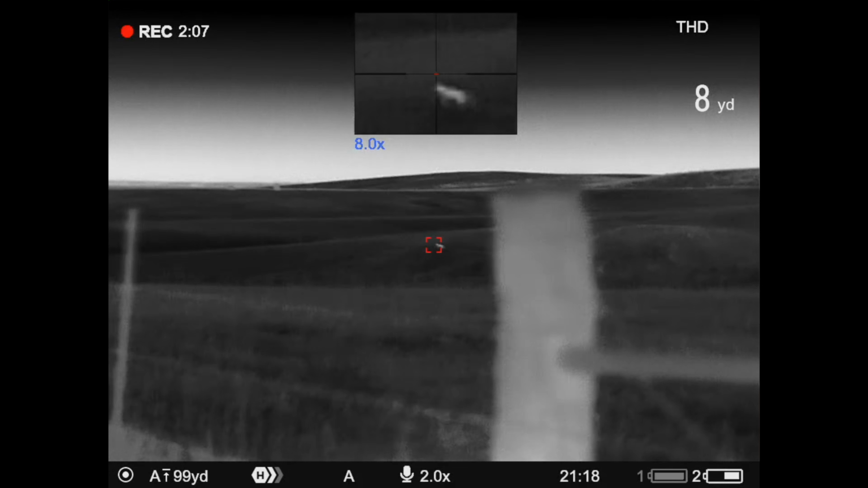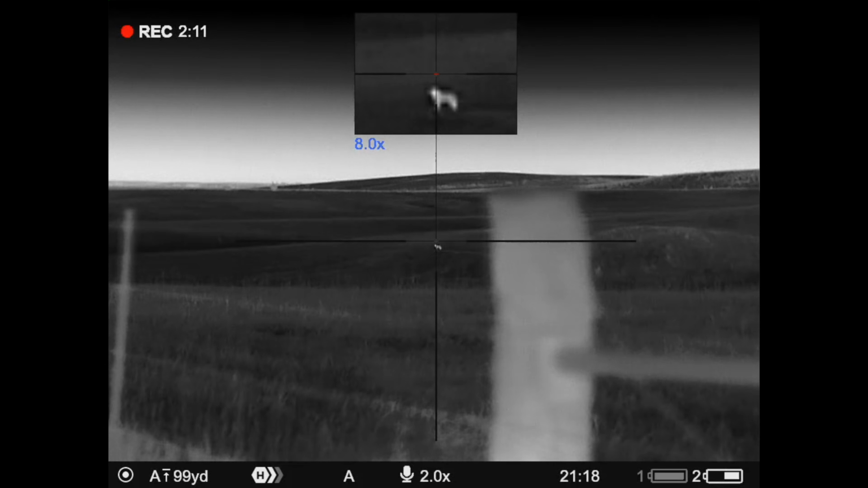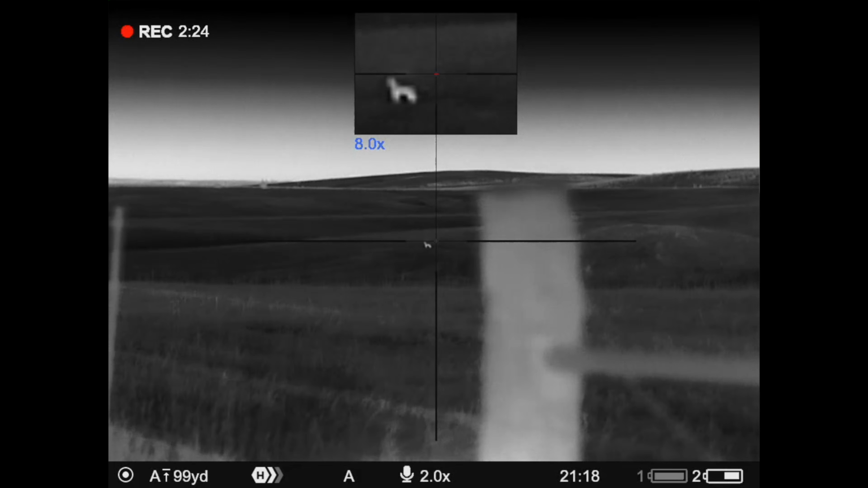How far is it? 332. Hold on. You want to do on 3, Geoff? Well, we might be able to call him back in, you think, or not? Yeah, let's do it. 1, 2, 3. I'm ready. Count, Jason. We'll shoot on 3. 1, 2, 3.